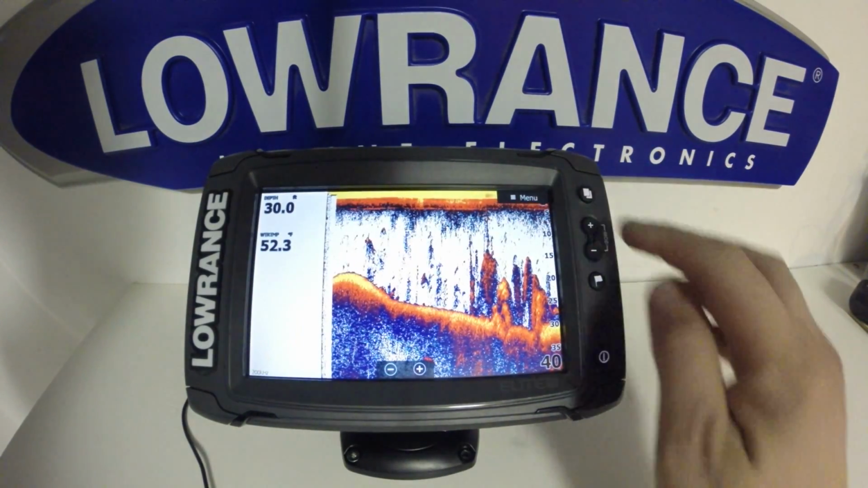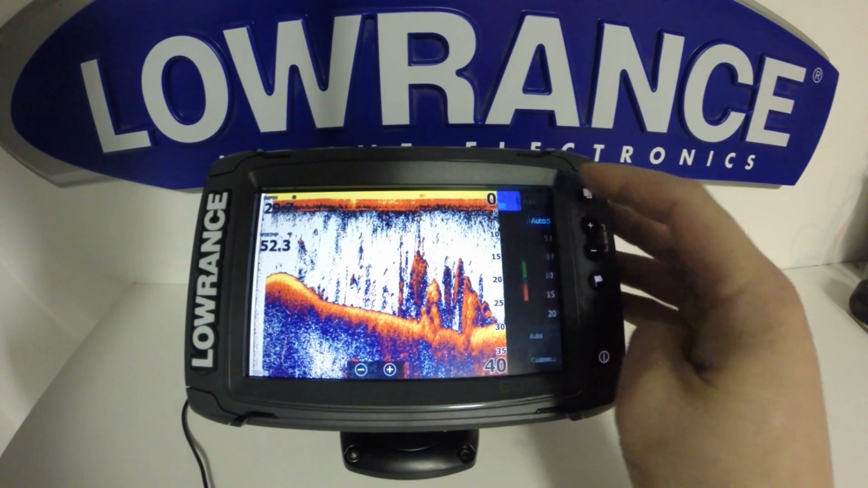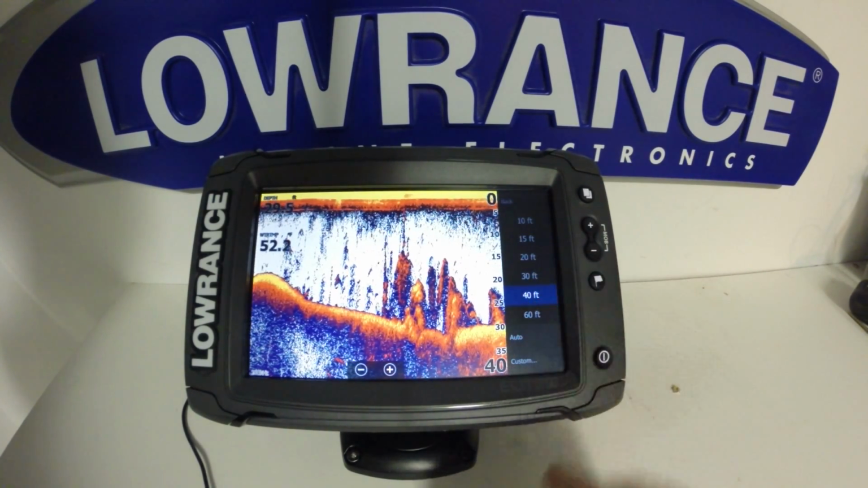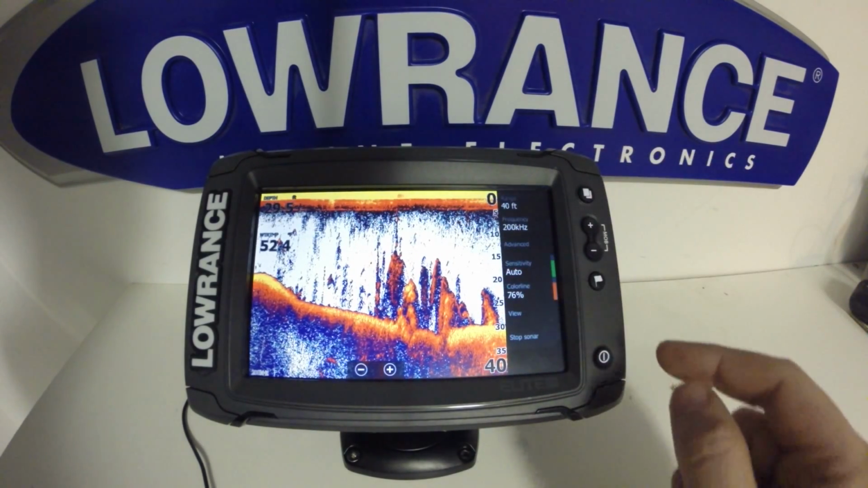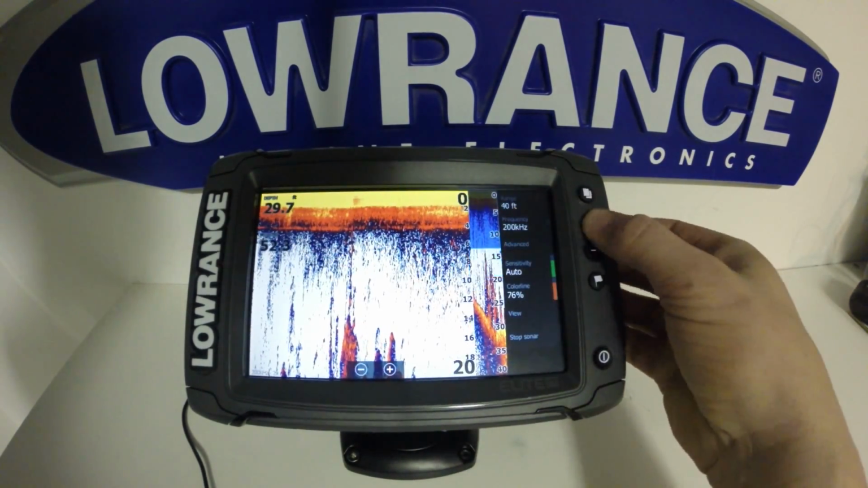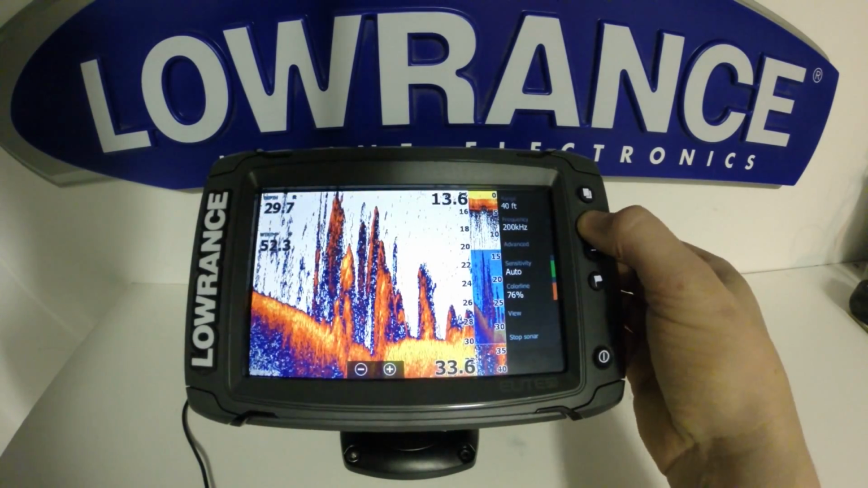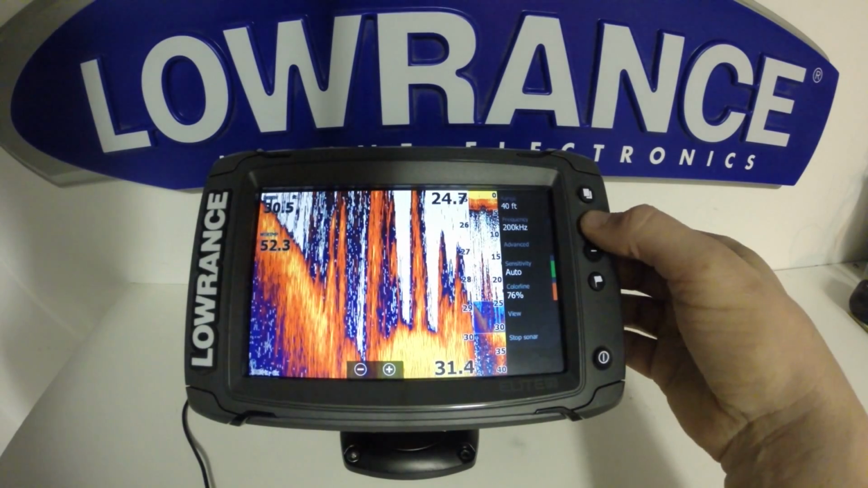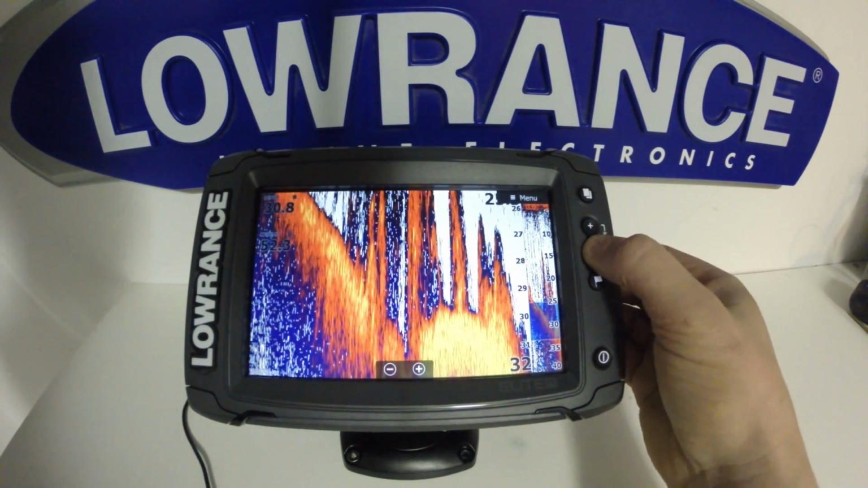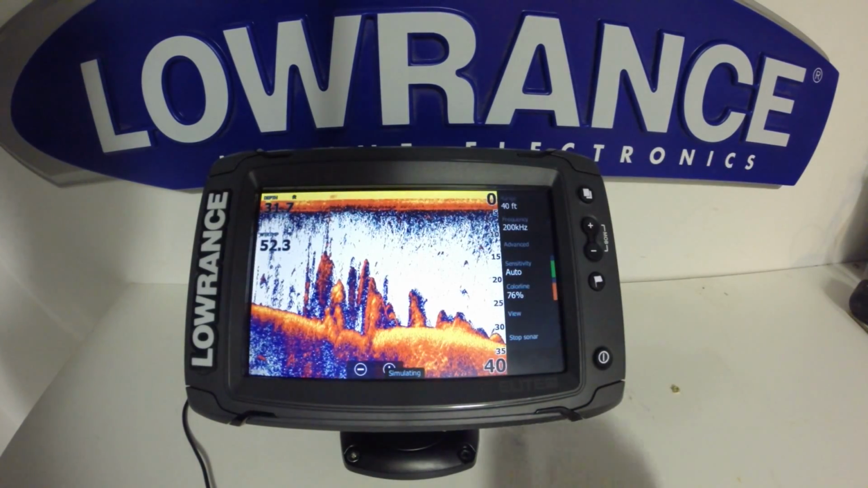So we'll come back to our Sonar screen here, where we have our main Sonar menu. Personally, I like to run my unit with auto depth range turned off, and I'll just set it to the maximum depth range that I'll be at for that day. What I'll then do is use the zoom feature, where I can zoom in and out, and I use my zoom right up to the top. So as I come shallower, I'll just zoom in and out. If I really want to zoom in tight to bottom structure, that's when I'll go beyond the 4 times zoom and use up to the 8 times zoom available on this unit.